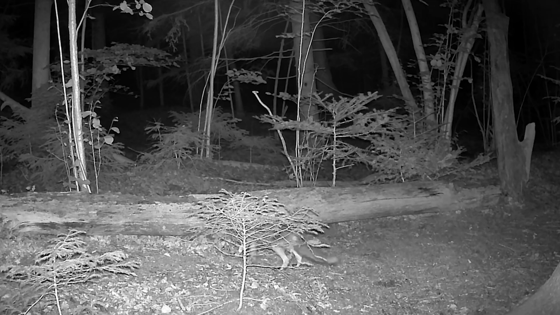Now, in the light of the night camera, we can take a close look at its signature feature, a bright yellowish cream patch on its chest that extends onto its front legs. It's because of this that it's often called the yellow-shouldered marten, unlike the stone marten, whose patch is white and forked.